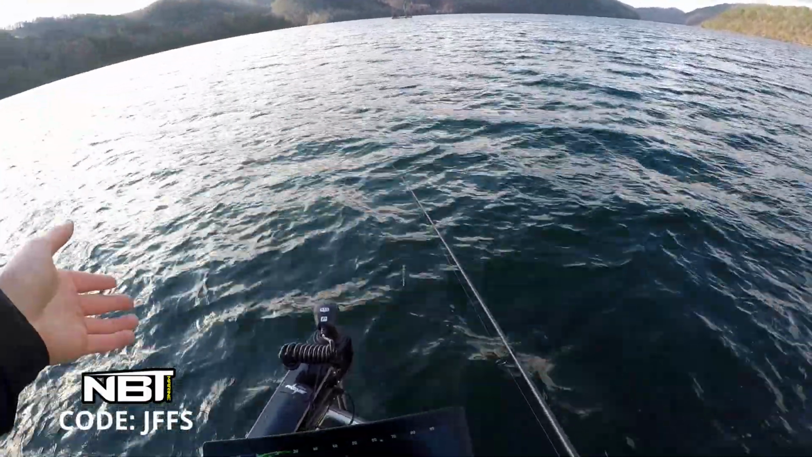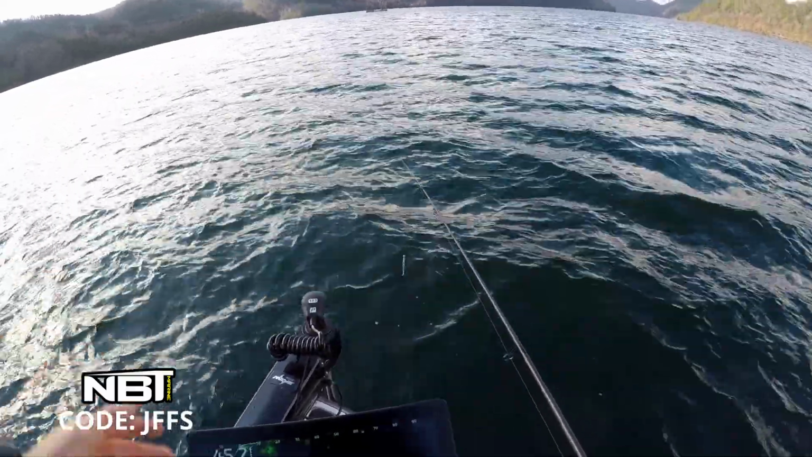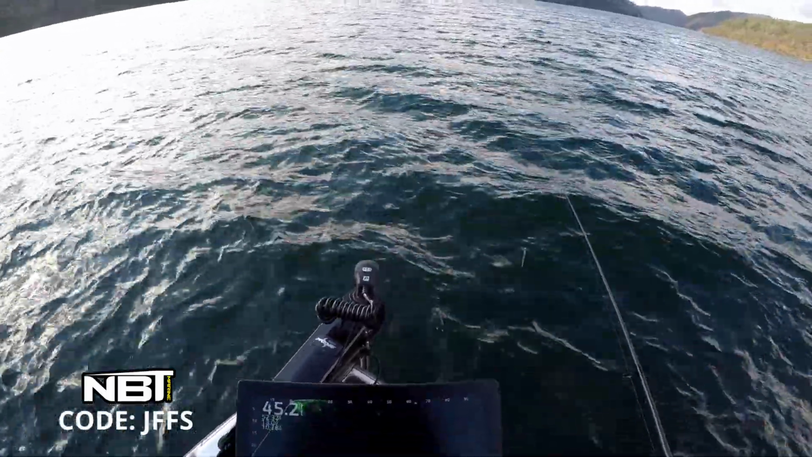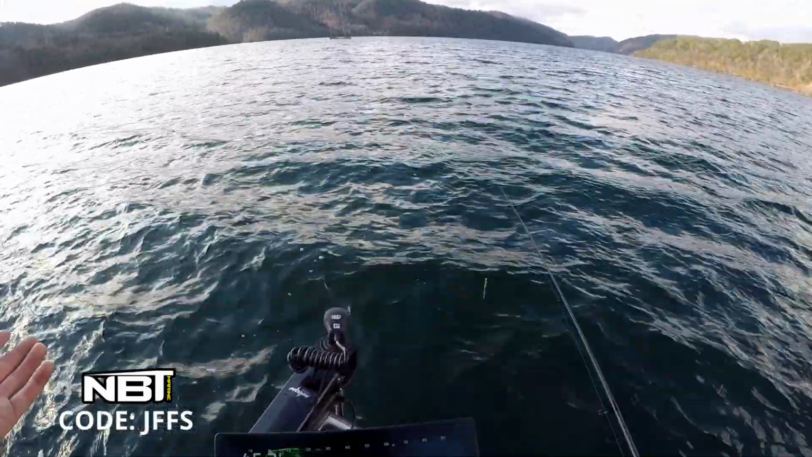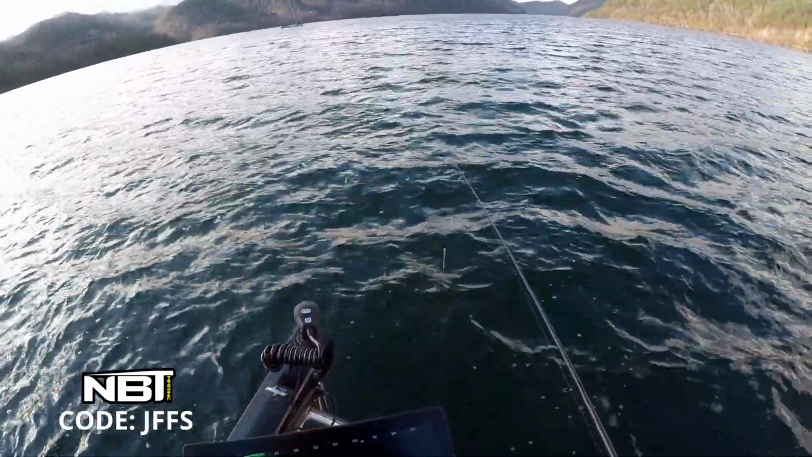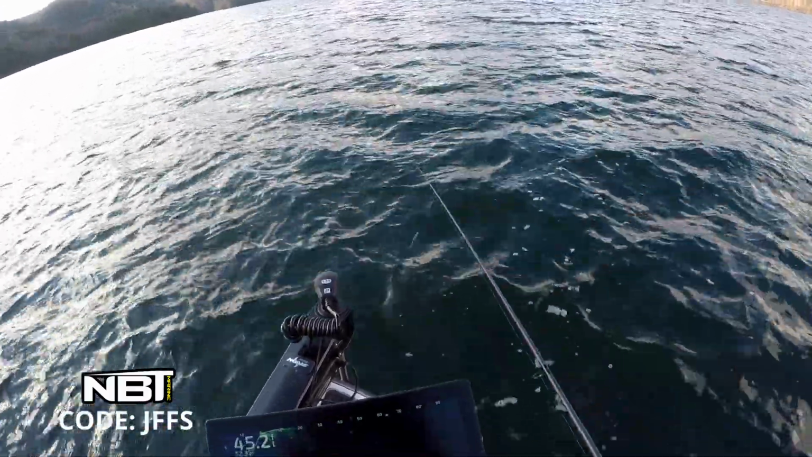The further out you can see them, the better, because I've got this moving at 13, that's almost 3/4 power. I'm moving at 2 miles an hour. It doesn't take me long to cover 80 feet. If I see one coming at me and I'm going to him, it doesn't take long to get to him.